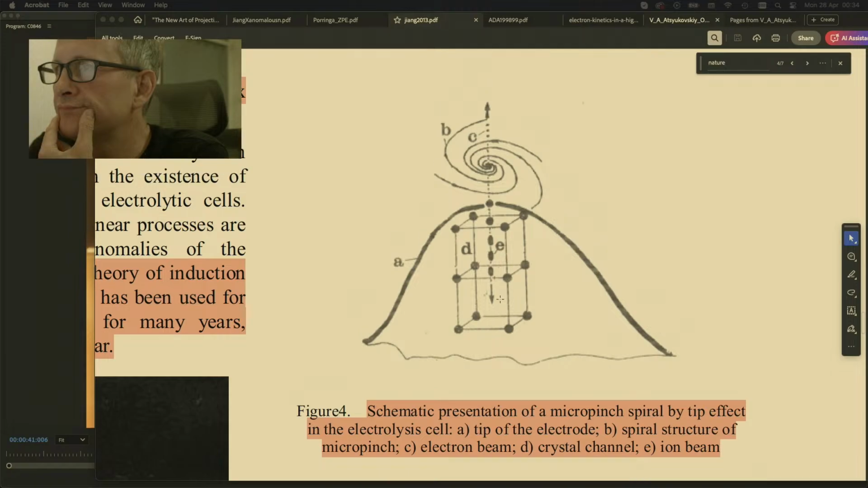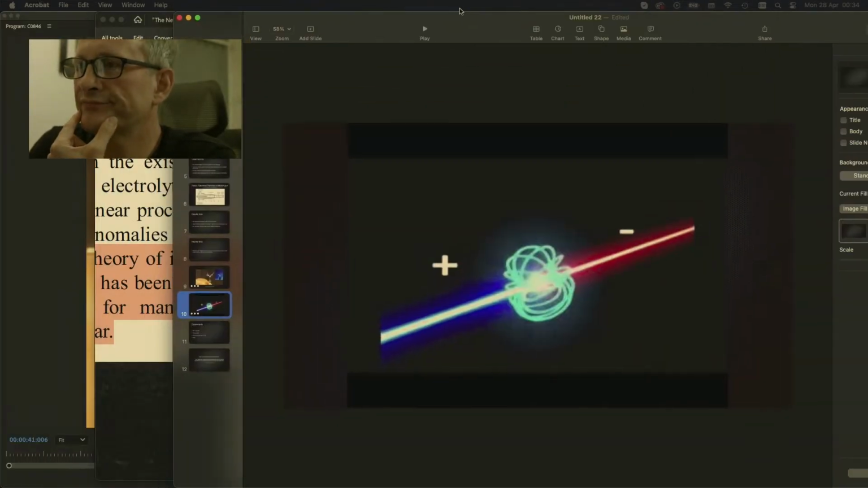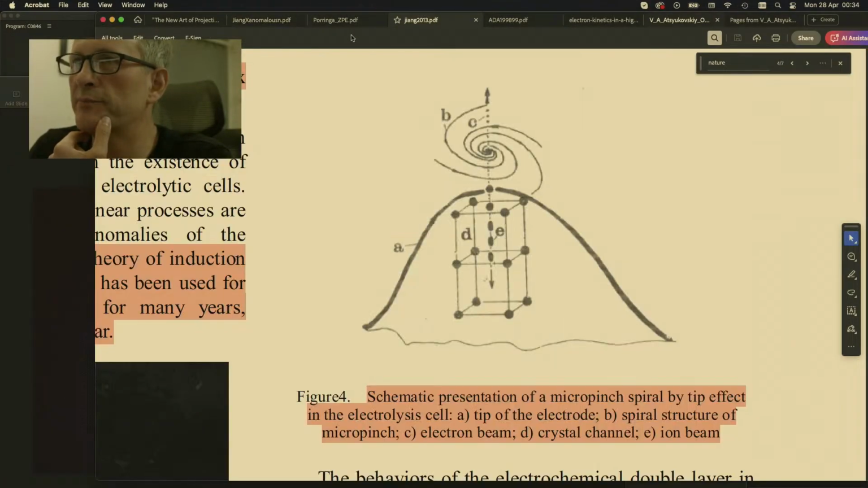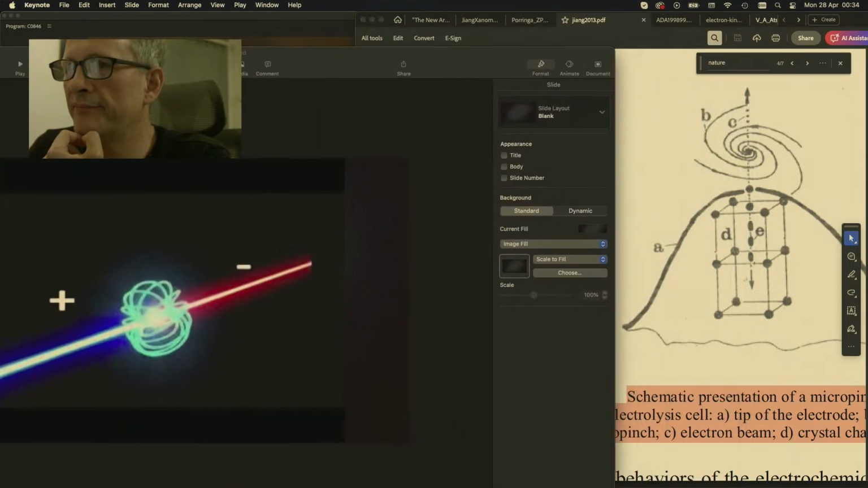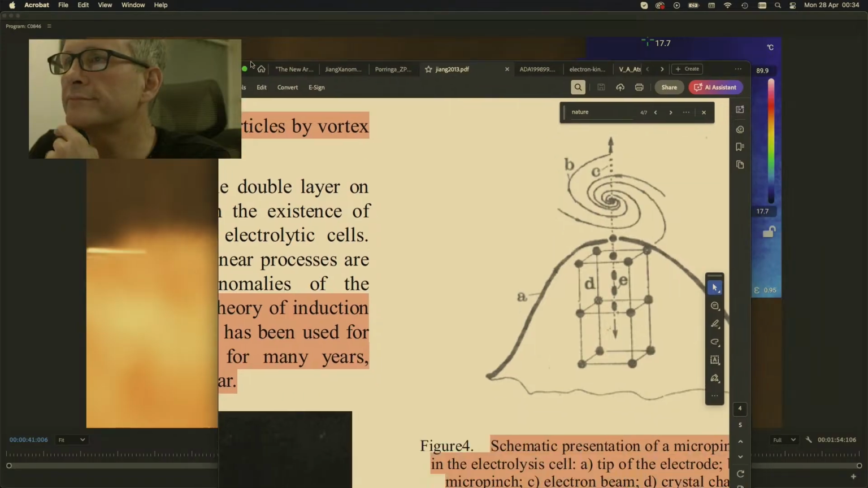Wow. This is this. That is that. The plasmoid there, that is that. Those are both the same thing. One's a plasma, Eric Lerner. That there, negative things coming out, electron beam coming out. This is the collimated beam, and this is the positive ions being shot back into the material. That is the same thing.